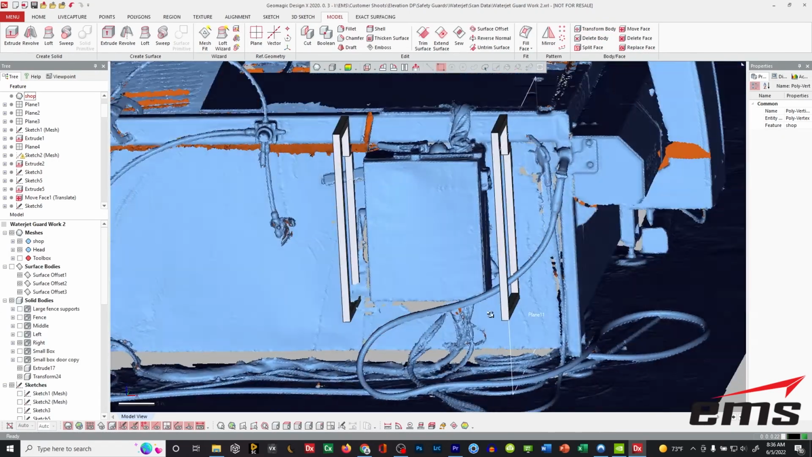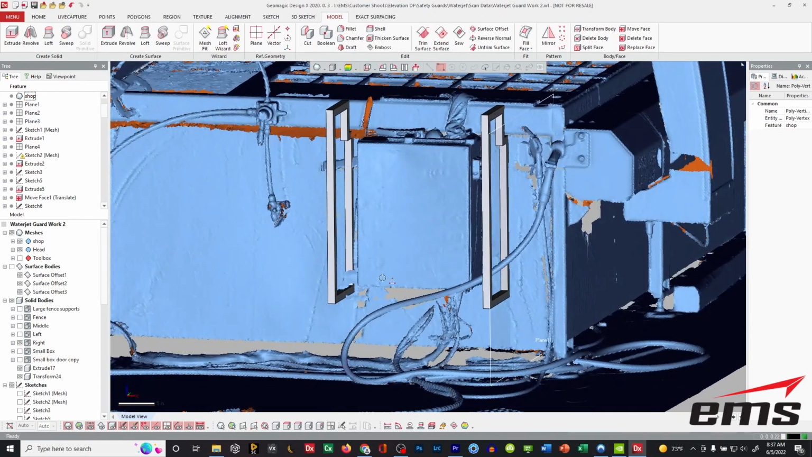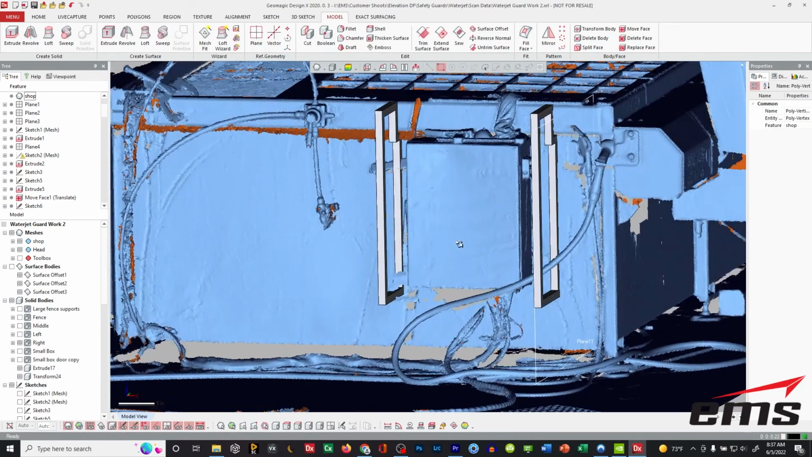And again, we're going to ignore this hose that can be moved. That's a rag laying up there. There's some other equipment. So, it probably helps to have a nice clean work environment.